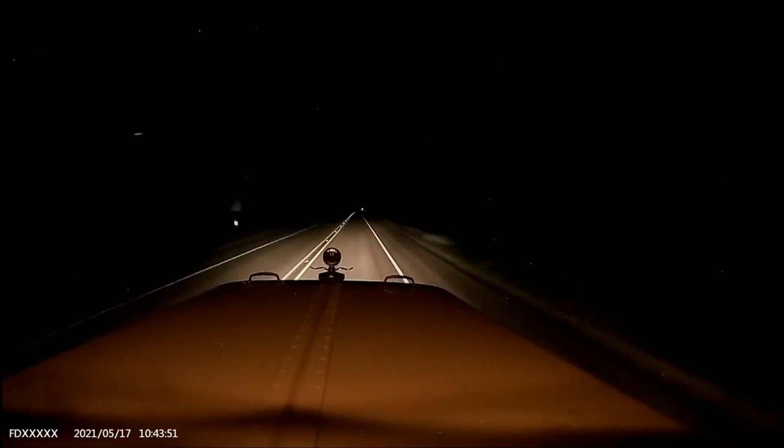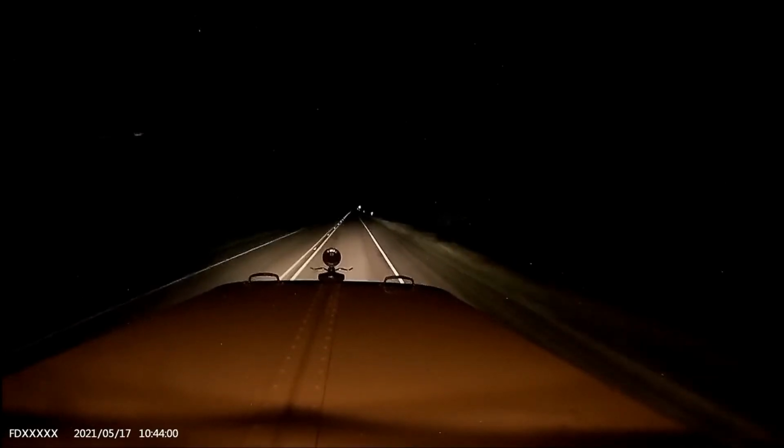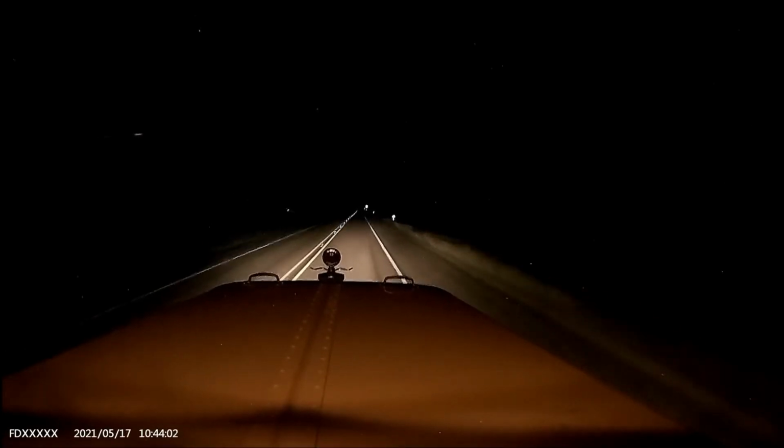Here is a regular dash cam on the same highway in the same spot, okay? Huge difference, okay? I mean, I'm really amazed at how well this thing amplifies what little light it has.